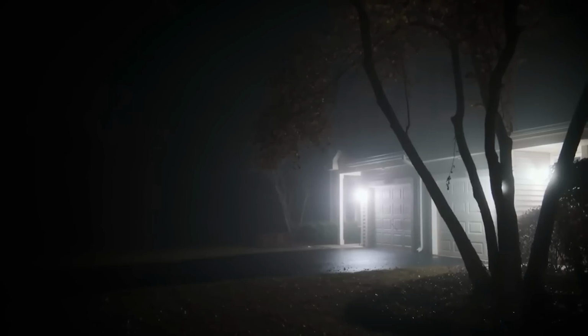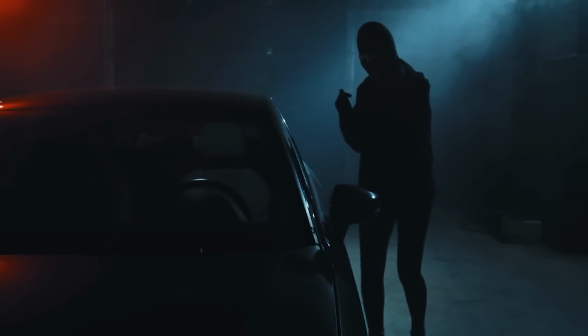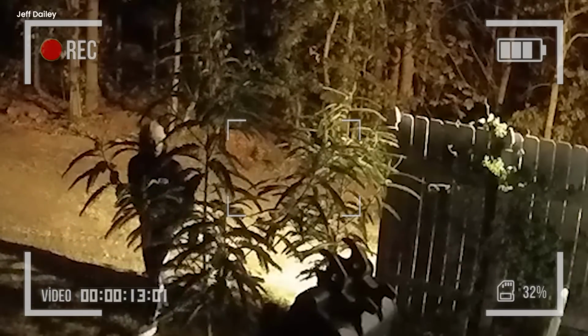Burglar caught on camera. A shocking video has emerged online that shows a brazen burglar who sneaks into the backyard of a house and tries to break into a car parked there. The video has gone viral and sparked outrage among the viewers. The video was captured by a CCTV camera installed in the backyard of the house.